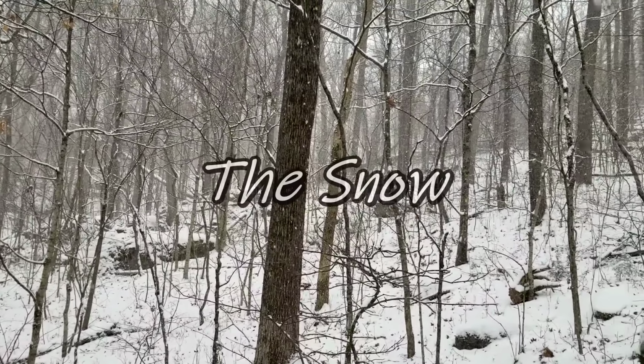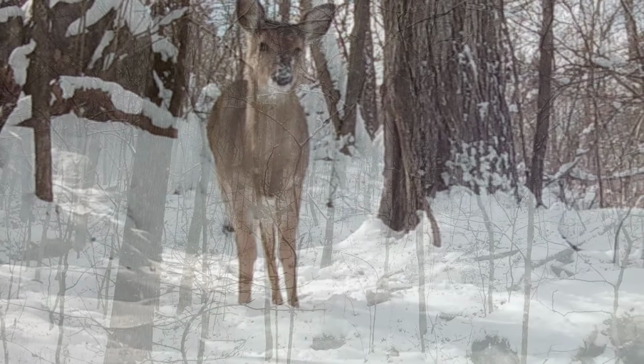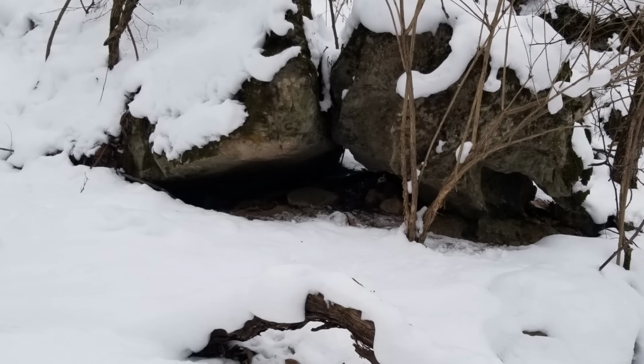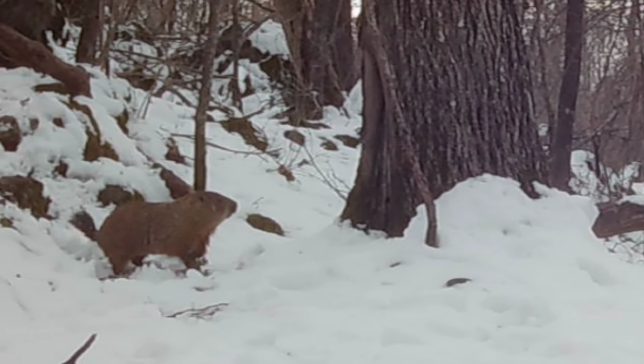Well, we had our first big snowfall here on the ridge this winter, and the little animals didn't seem to care nothing about it, except for the deer. They seemed to love it. And the old groundhog didn't show up for Groundhog Day either, but old Dirty Dan did get out a little bit in the snow.